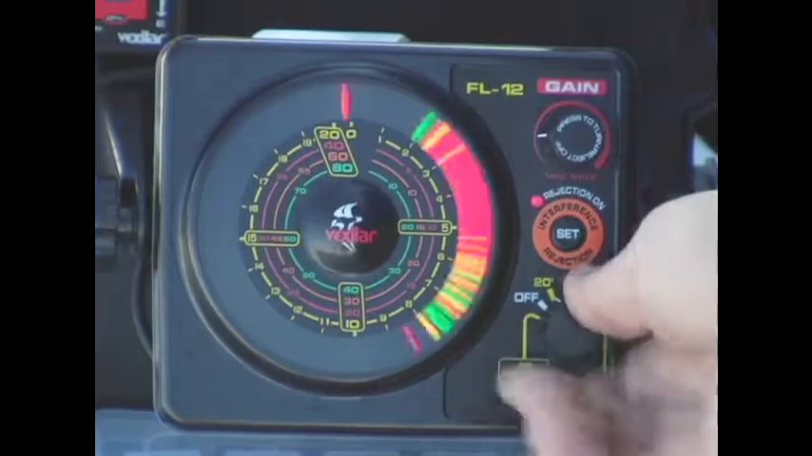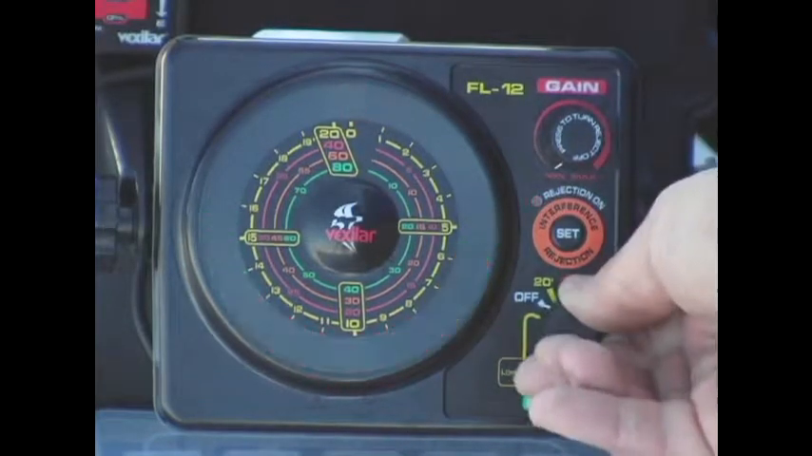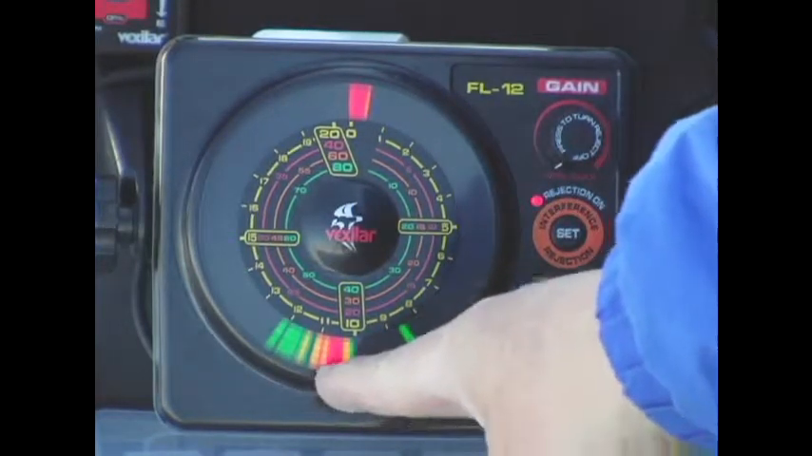Here's an example of a thick weed bed in normal mode, and here's what it looks like in low power mode.